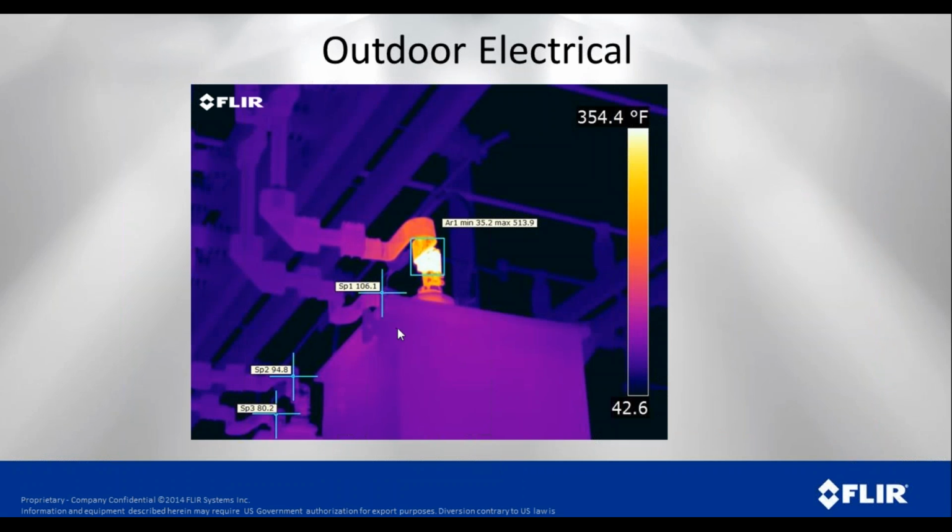Again, outdoor electrical, this might be a component in an electrical substation down the road that you get your power from. In this case, you can see this one component is over 500 degrees, whereas similar components nearby are anywhere from 80 to 100 degrees. Obviously, this needs some attention.